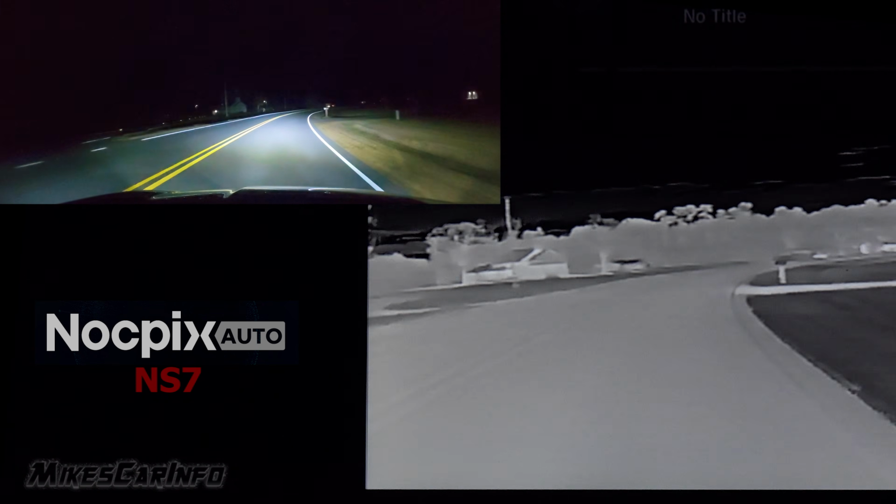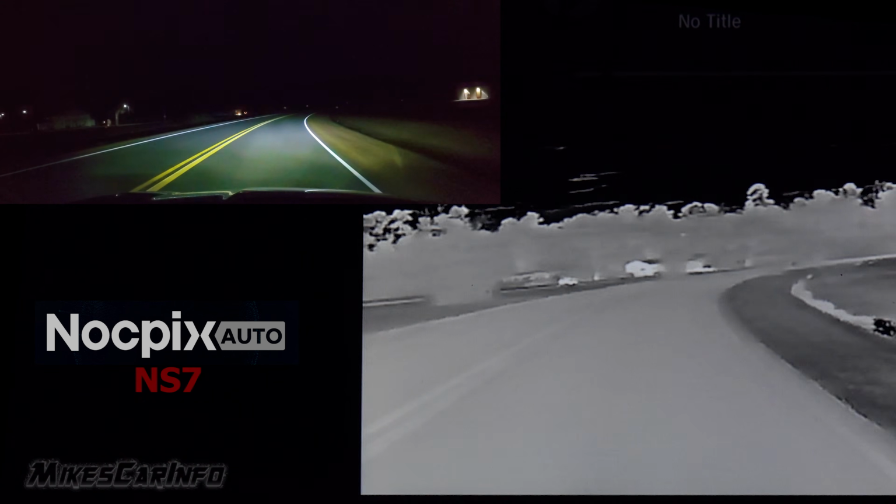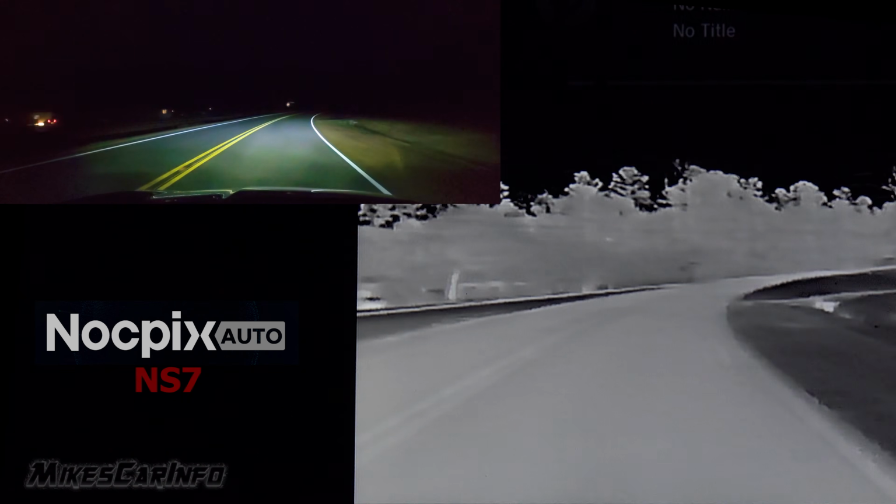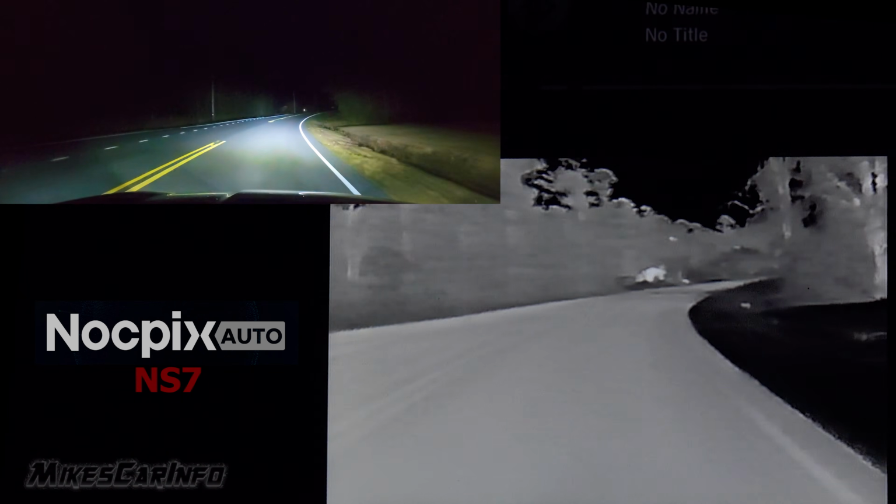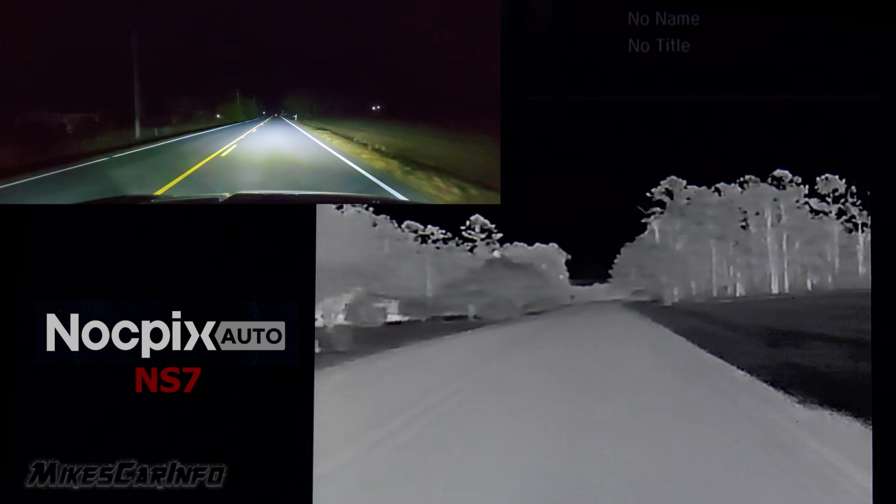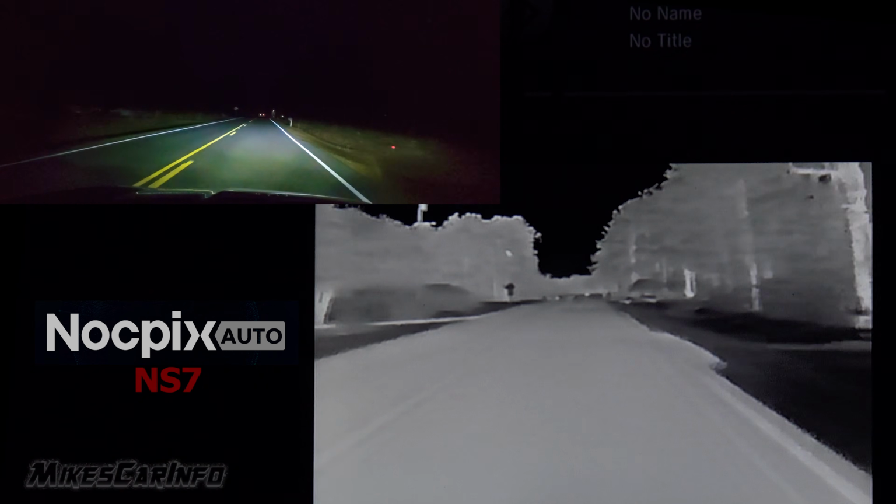Frequently, thermal imaging cameras will have a slight pause and then resume, and it'll look like it's stopping for a second. That's the thermal imaging camera. It has a calibration feature, so it automatically calibrates depending on the temperatures in front of it, and at different times.